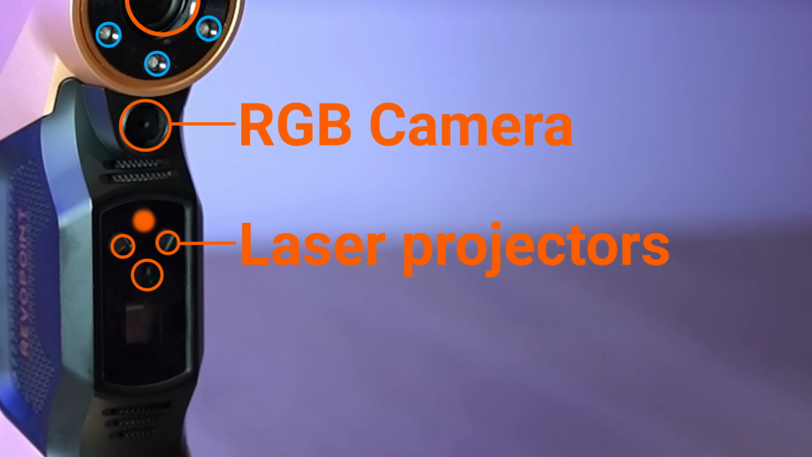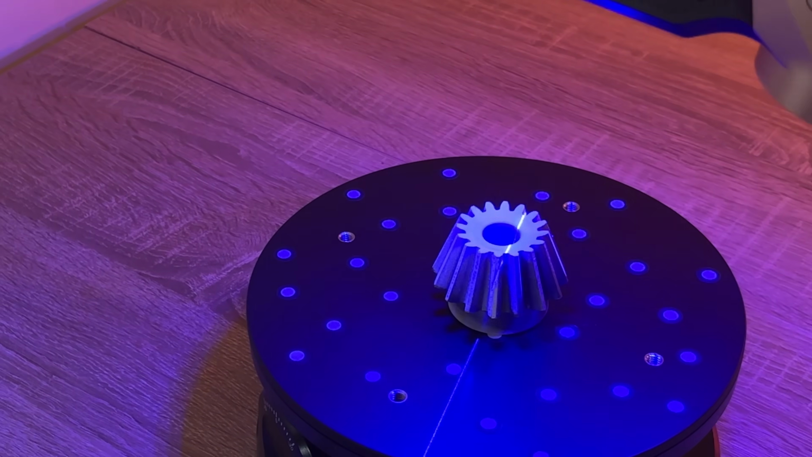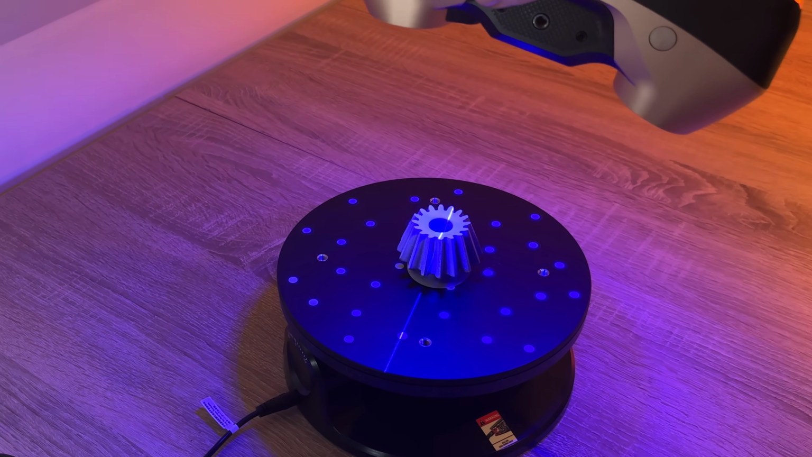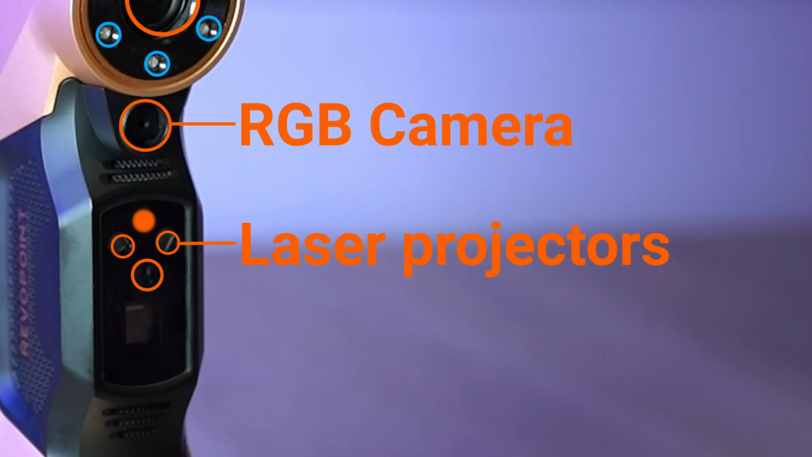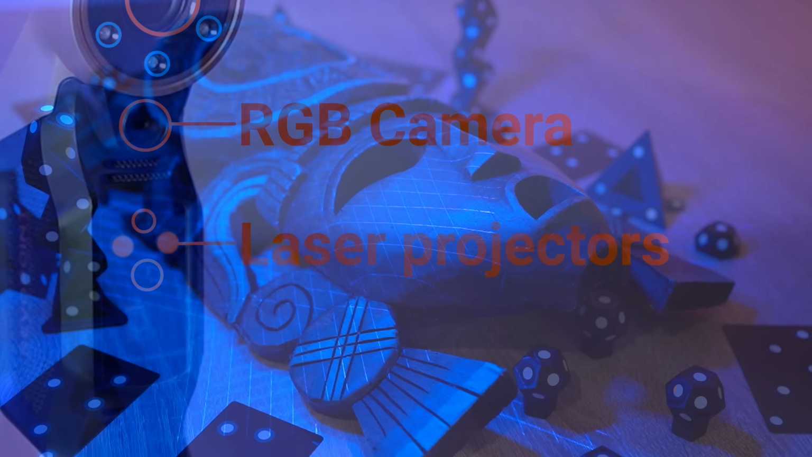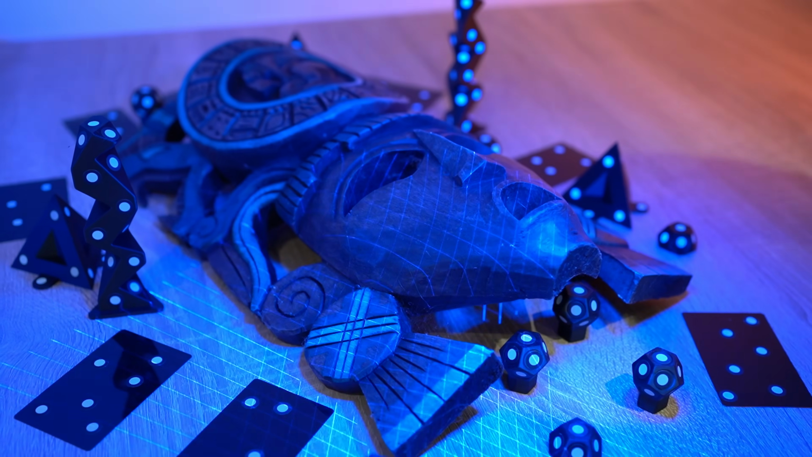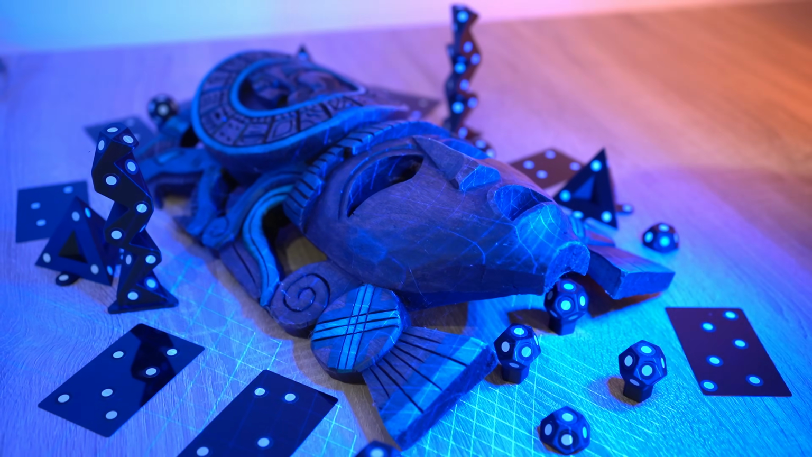The top projector generates a single line scanning mode. By projecting a single blue laser line, it can capture deep cavities, narrow slots and recessed features that would otherwise be difficult to scan. Directly below that are the crossline projectors. These two lenses project 34 intersecting crosslines, providing ultra-fast scanning and making it the preferred choice for many of the general purpose scanning tasks.